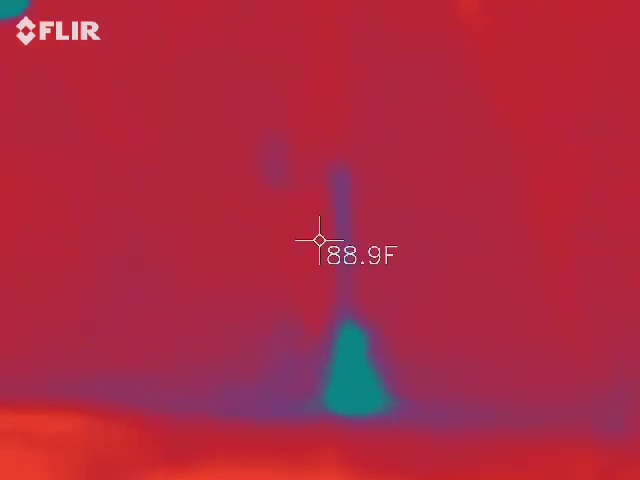Gotcha. Okay. So, if you're getting a warmer spot where he's getting a blue spot, try to use the yellow device to see where exactly it is. Because it won't be on the wall. Okay, gotcha. Let's go back over here and see if it's still saying the same thing.